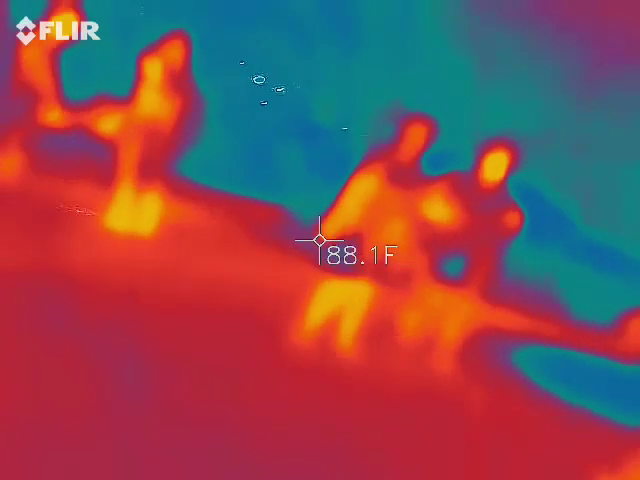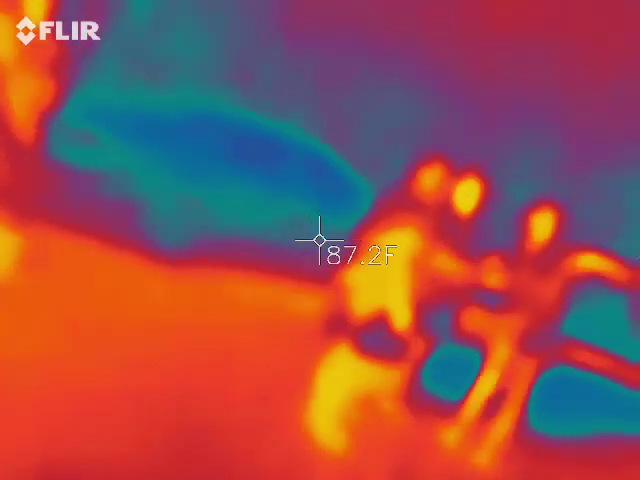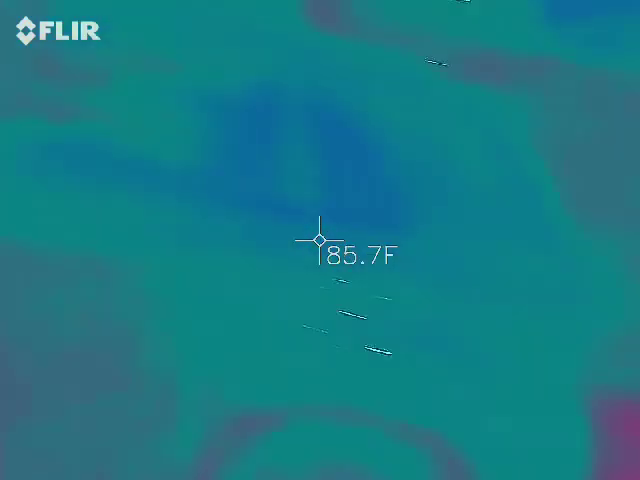Yeah, what should the temperature be? Or higher or lower than, like, if you were to shoot this moon. Okay, so it's like 84 over there, but it's like 90 over there. Just in that one area. Yeah. Like, a little bit of blue over there too. Well, blue means colder. Color, gotcha.